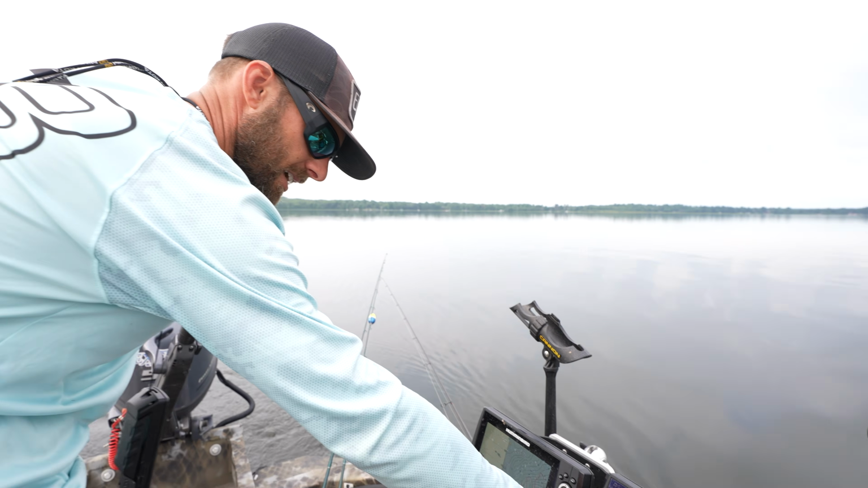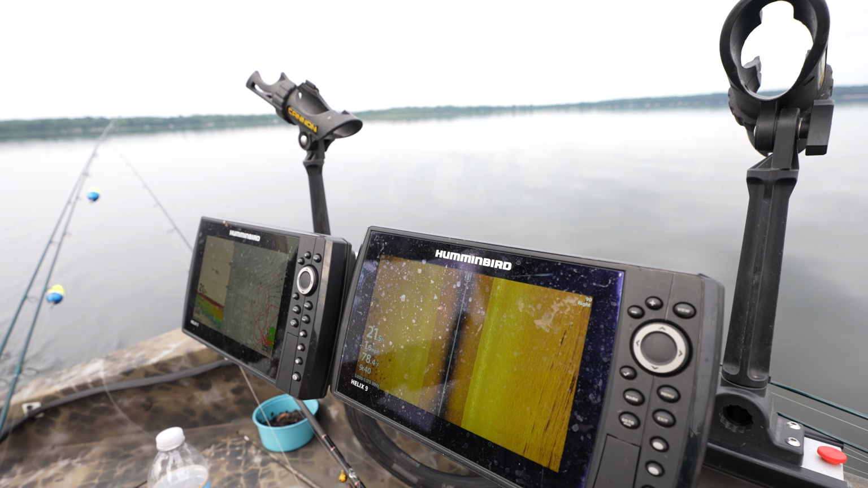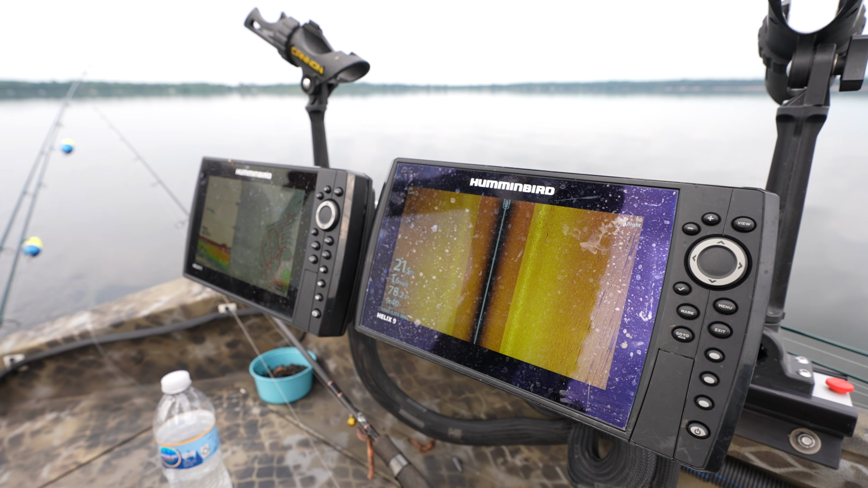1, full screen side imaging, just like this. I'll run that out to 90 feet. That's going to tell me everything that's side to side. Obviously you can see little rocks over here, little rocks over here, little sand in here. It's going to show me everything that's side to side.